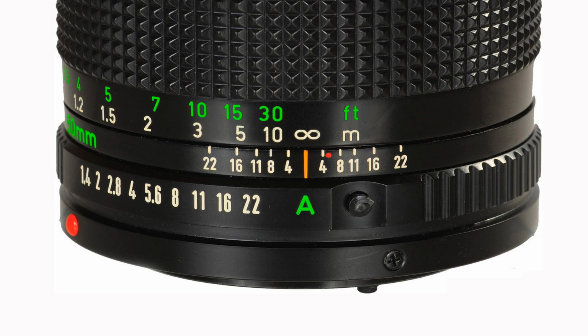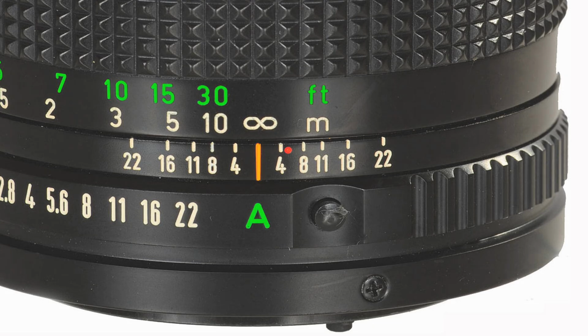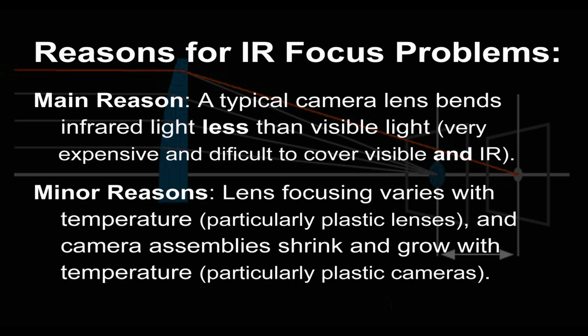But if you were using infrared film in a 35 millimeter camera, you would adjust the focus however it normally appeared in the viewfinder, and then you have to compensate. What you do is shift the focus over to this red dot just to the right of the orange line. That compensates for this problem where the light doesn't focus quite as well for infrared.